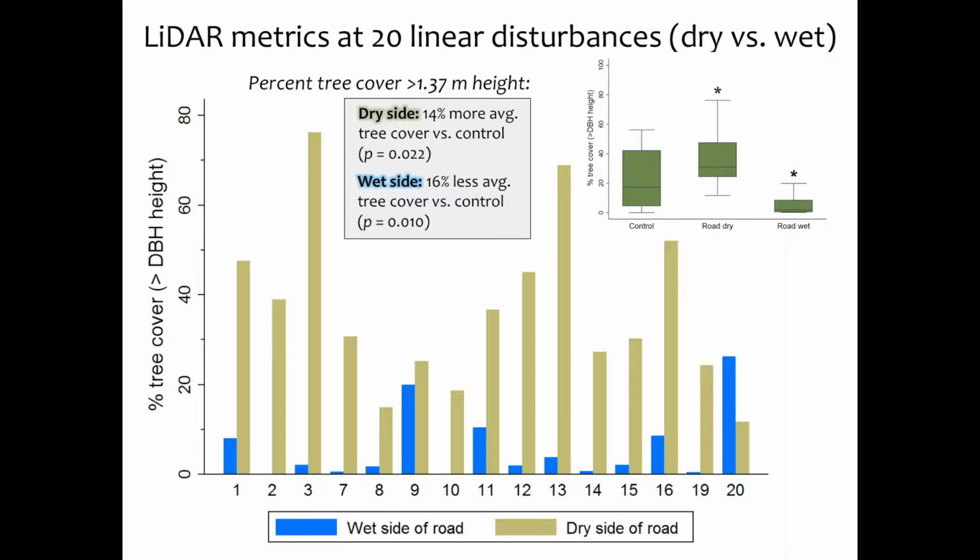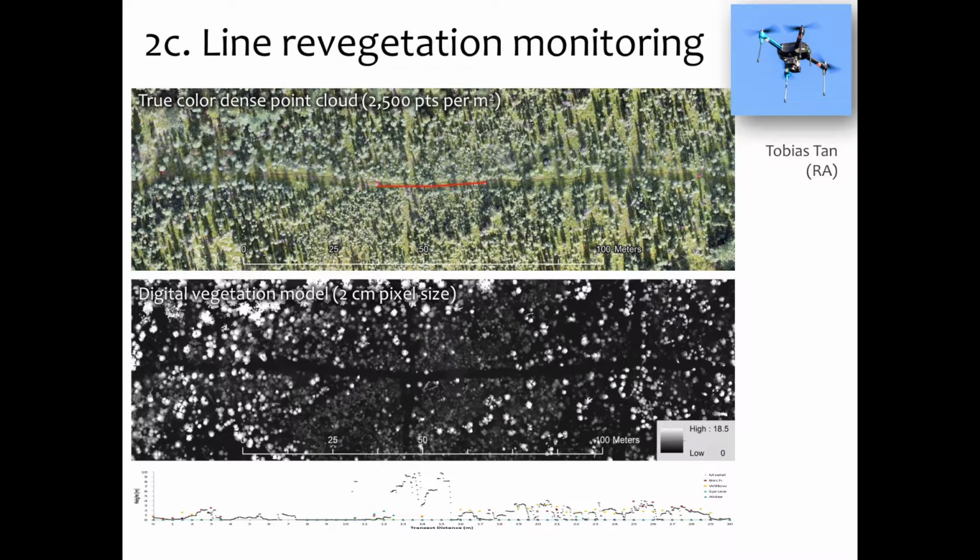So here's an example of the Lidar metrics at 20 of our sites. The brown areas are the dry side, with the total tree cover above DBH height up to 80% on some and very low in others. And if you summarize this across the areas and compare them to control fens, right here, on the dry side you're going to increase tree recruitment significantly, and decrease it on the wet side. So we can identify with the Lidar which fens are being impacted and which ones aren't by linear disturbances.